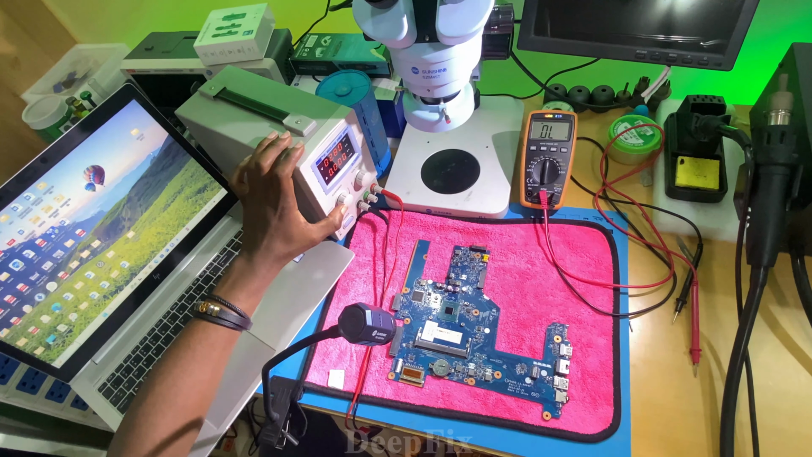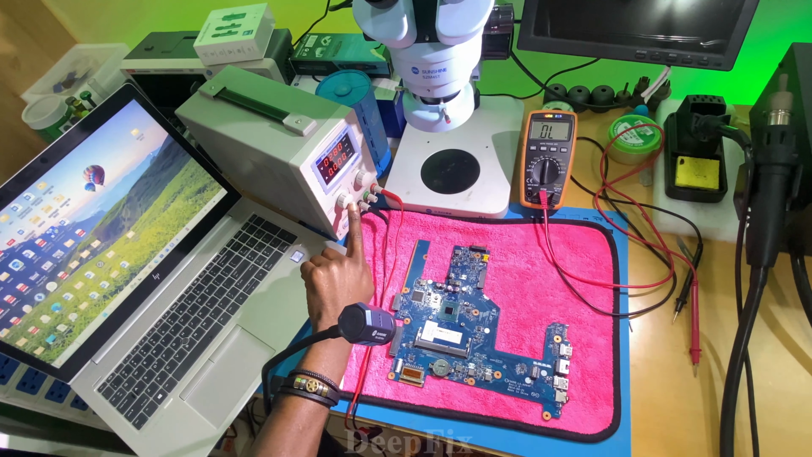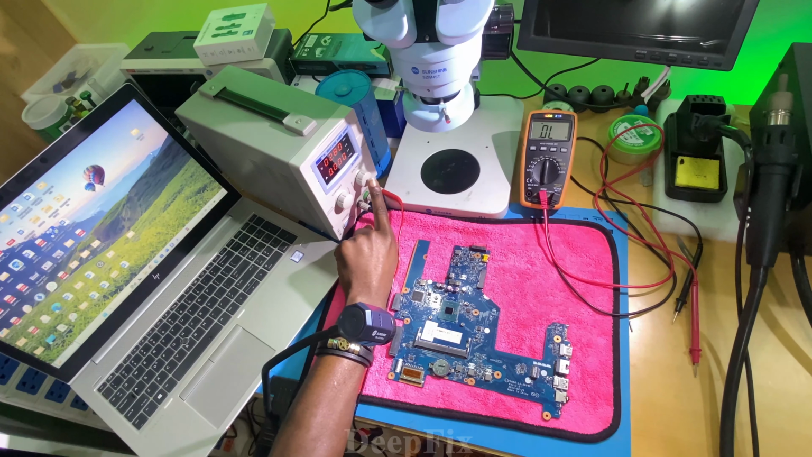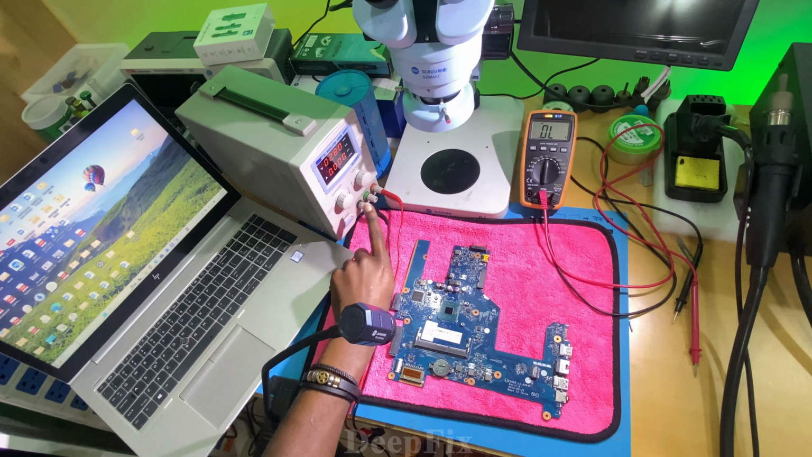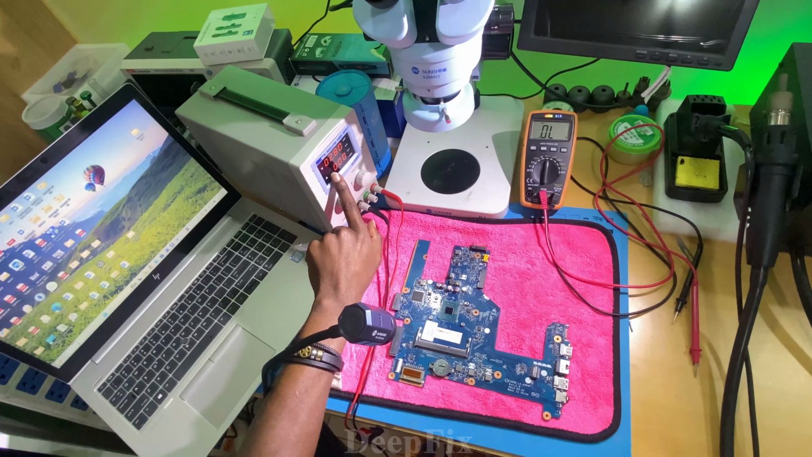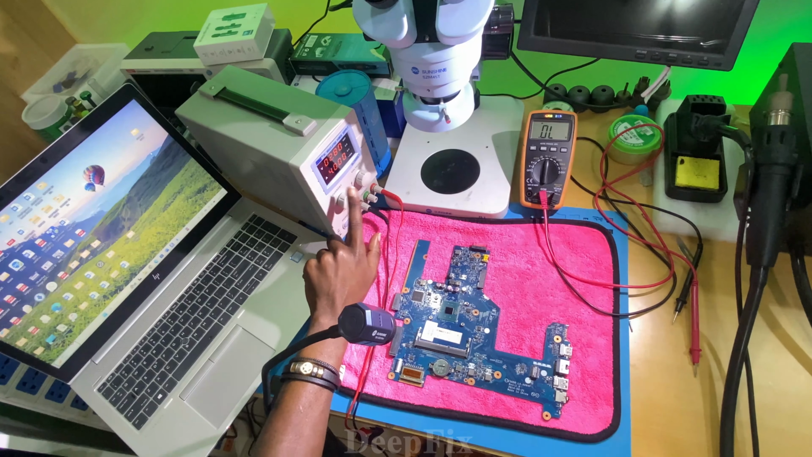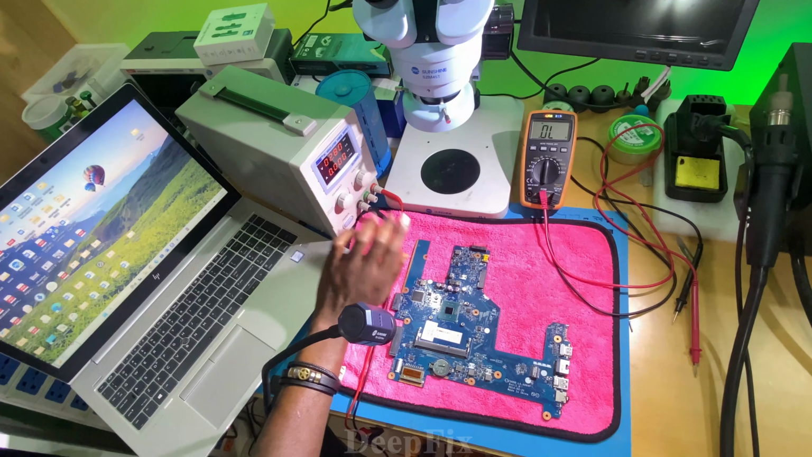I need to set this power supply for the required voltage and current. This button is for current, and this button is for voltage. So how do you set this power supply? As you can see, we have 0.0 current. Here I need to set 4 amps, which is good for me.